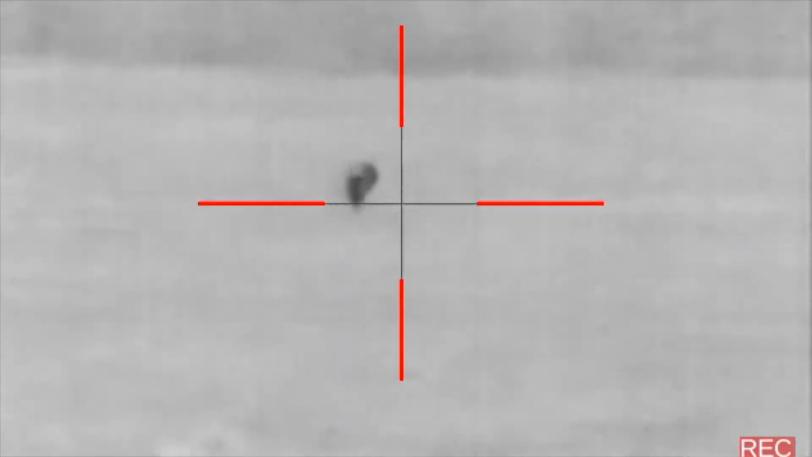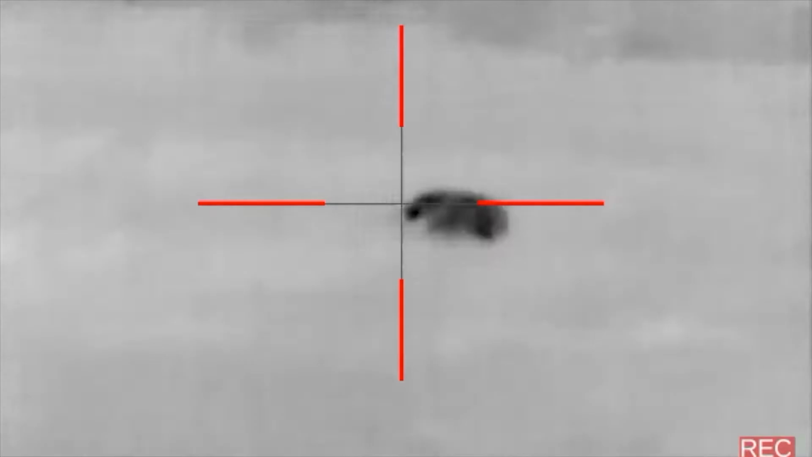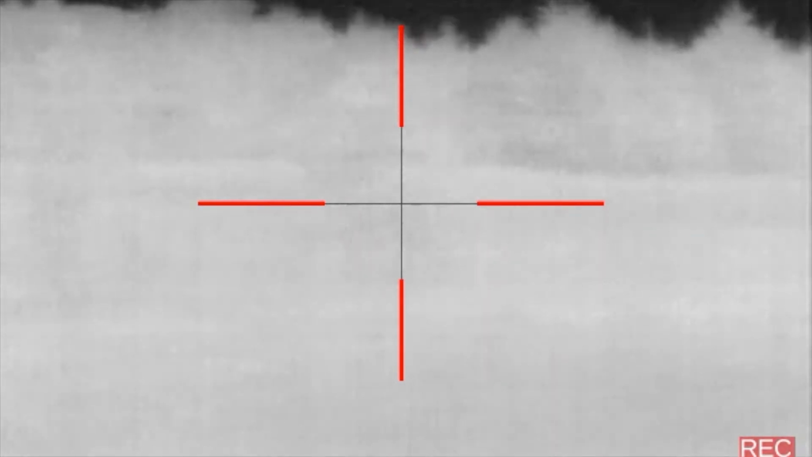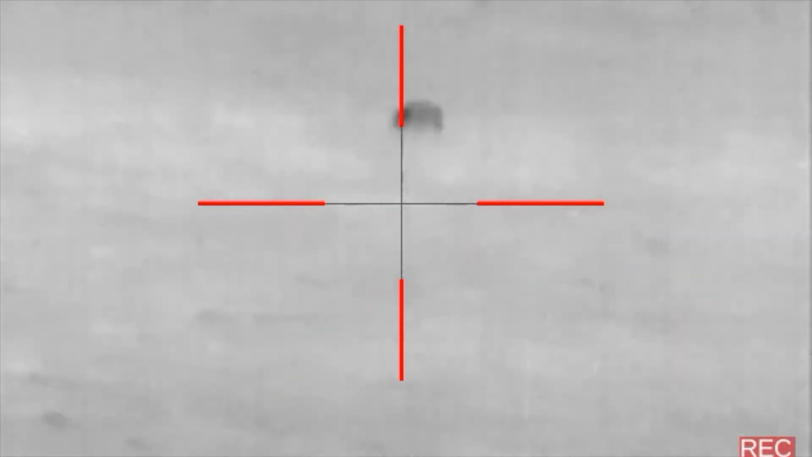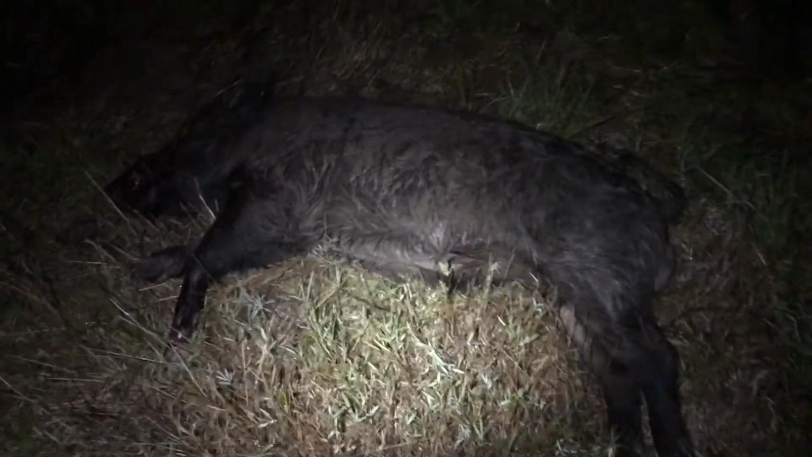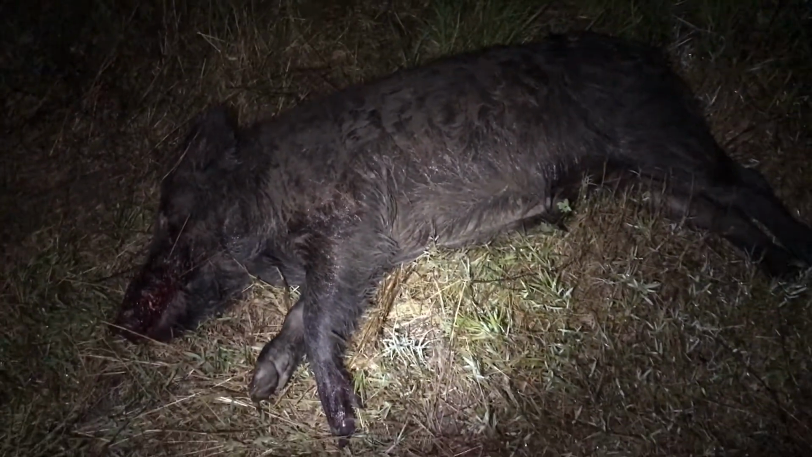So we're gonna go get this one loaded up, and then might do some driving around and just see what else we can get on. So anyways, this thing was pretty big. So so far so good. It made the night worth it. This guy is an absolute toad. Huge.